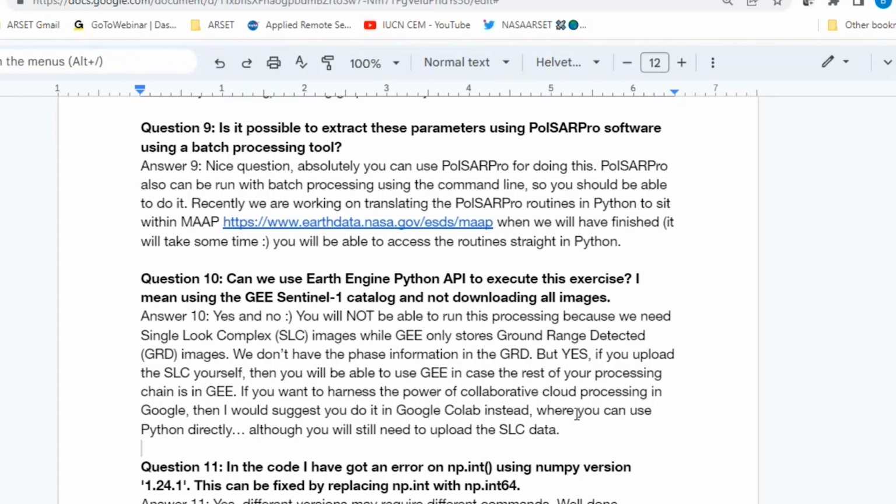Terrific. Question number 10. Can we use the Earth Engine Python API to execute this exercise? I mean, using the Google Earth Engine Sentinel-1 catalog and not downloading all the images. Yes. So here the answer is yes and no.